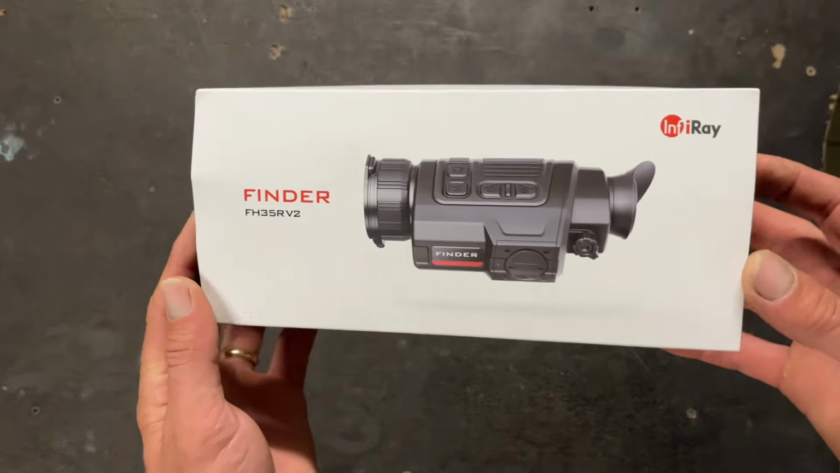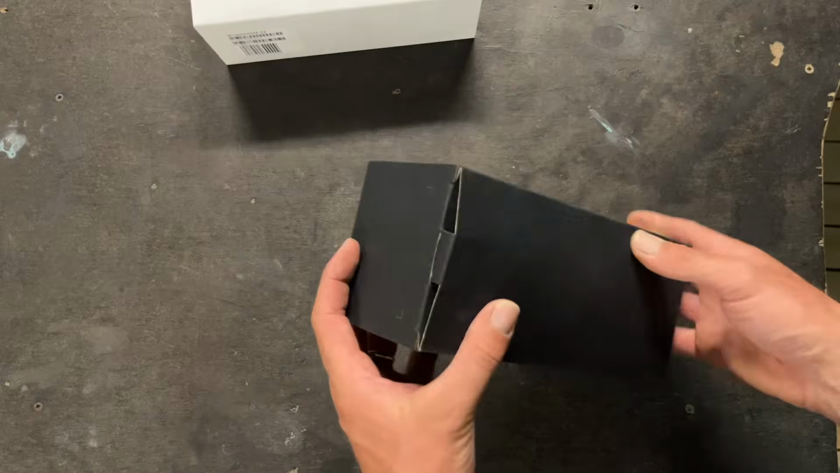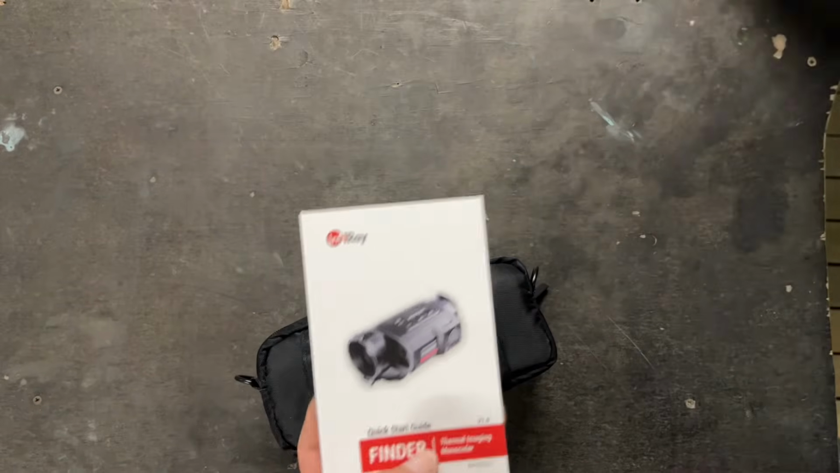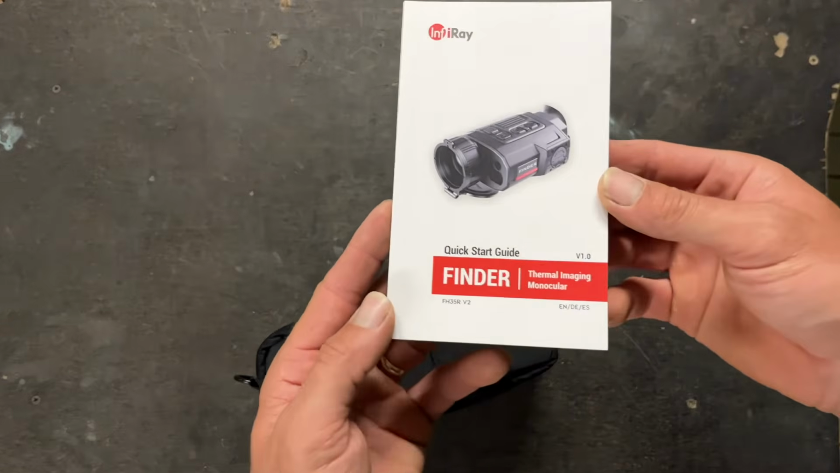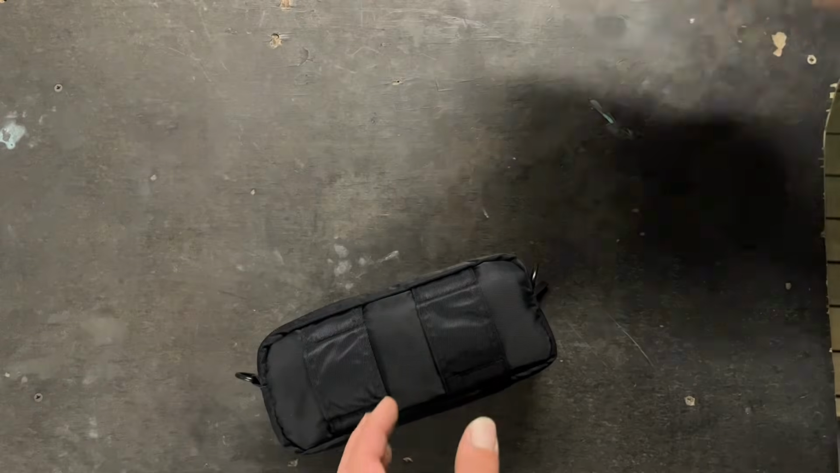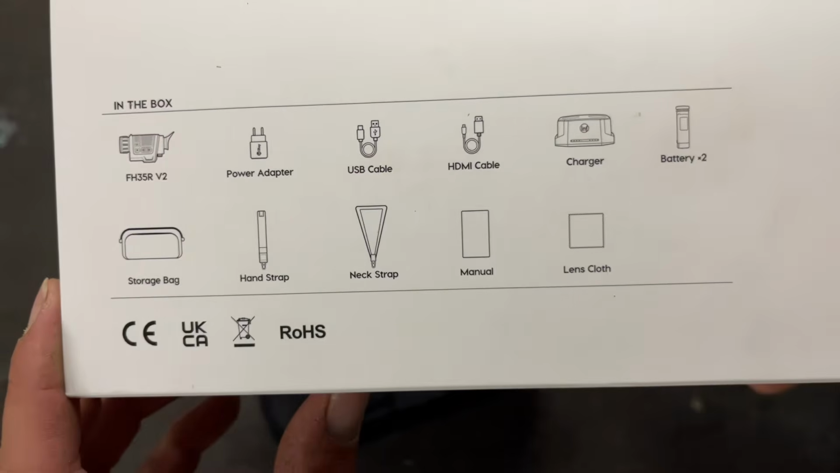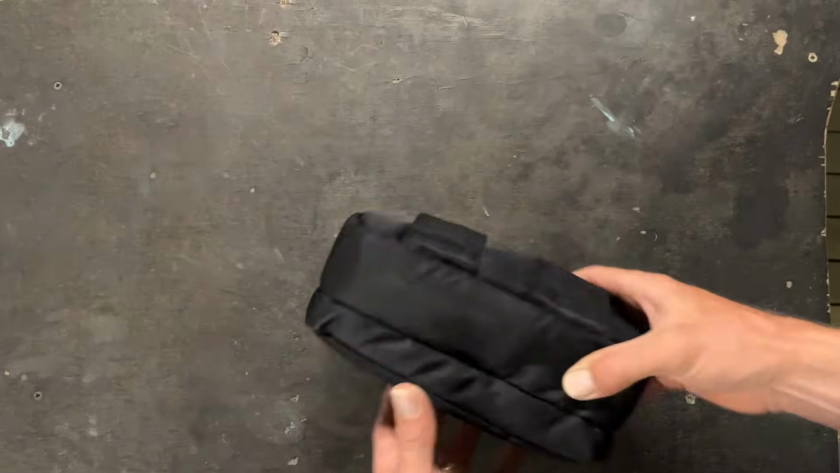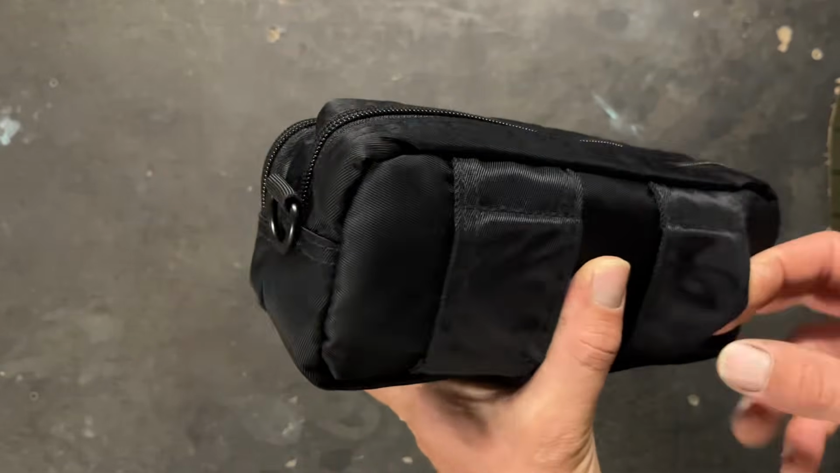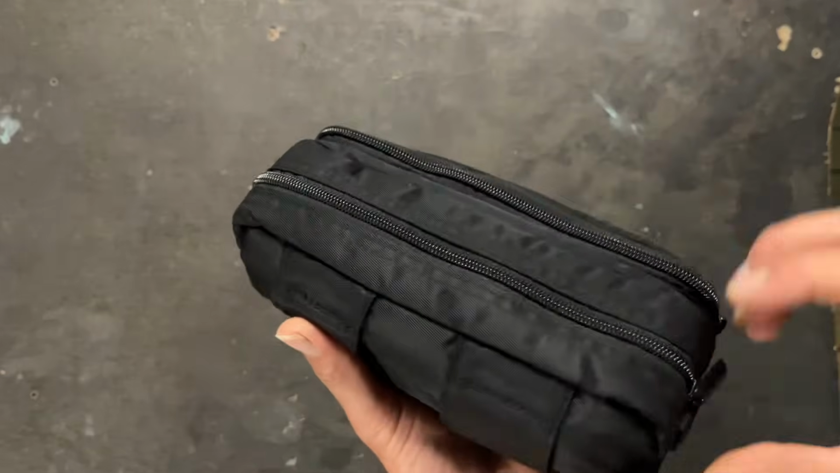Here it is in the box. It's all in the box. There's just a quick start guide. It gives you a list on the back of all the different items that are supposed to be in there. So to start with, here's the bag it comes in. You could, little things there, you could put your belt through that if you really wanted to.